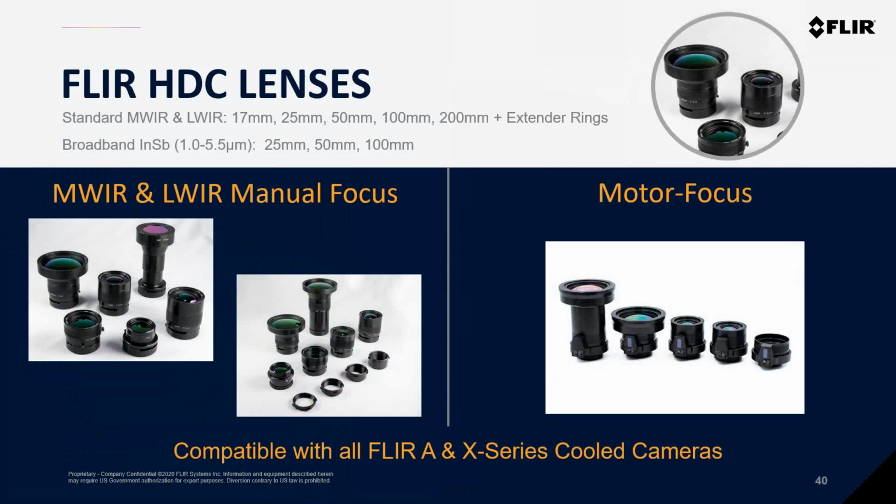As I mentioned with the 8580, both mid-wave and long-wave versions of the new 6780 cameras are compatible with the existing 4-tab HTC manual focus lenses that are produced by the FLIR Optics Group. This means that if you're lucky enough to have multiple cooled FLIR cameras, you don't need to purchase separate lenses for each camera, as a single lens can be used across any of the recent FLIR cooled camera systems. And again, this really helps to reduce cost and issues with optics compatibility if you have more than one FLIR cooled camera system.